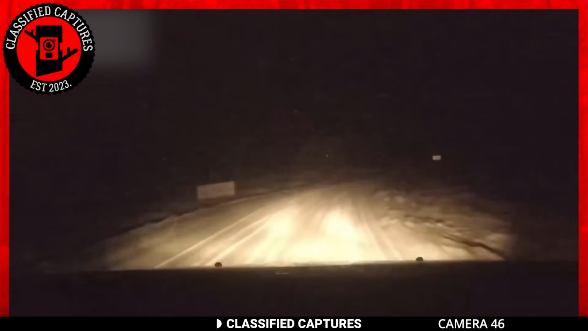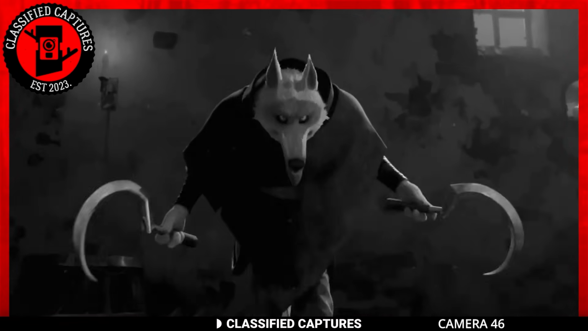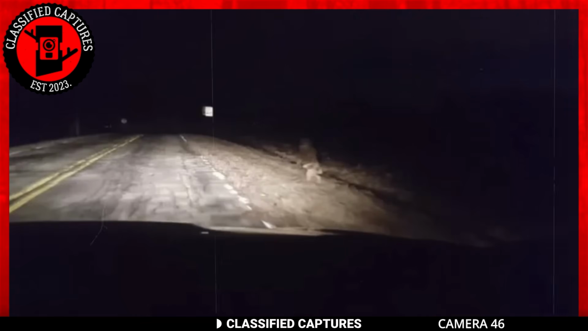Imagine driving on a highway and coming across a wolf walking on its hind legs. Think it's weird? Watch the footage. Did you see that? Was that not a wolf? Now we're used to seeing fairy tale creatures walk on their hind legs, such as the villainous wolf in Puss in Boots. Could this be paranormal?